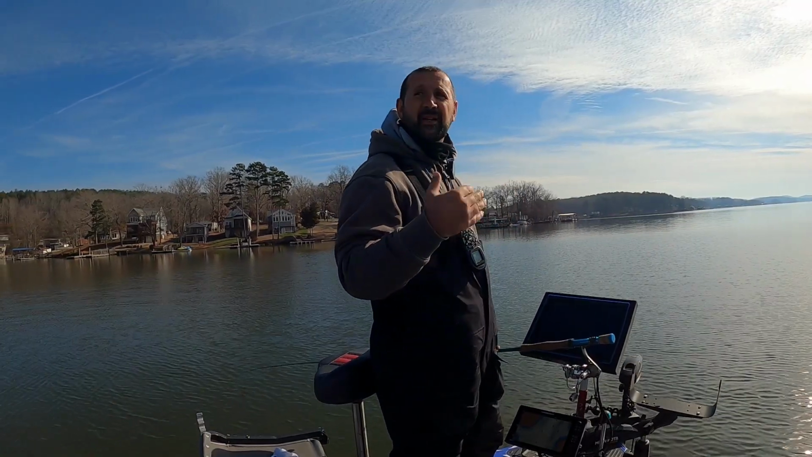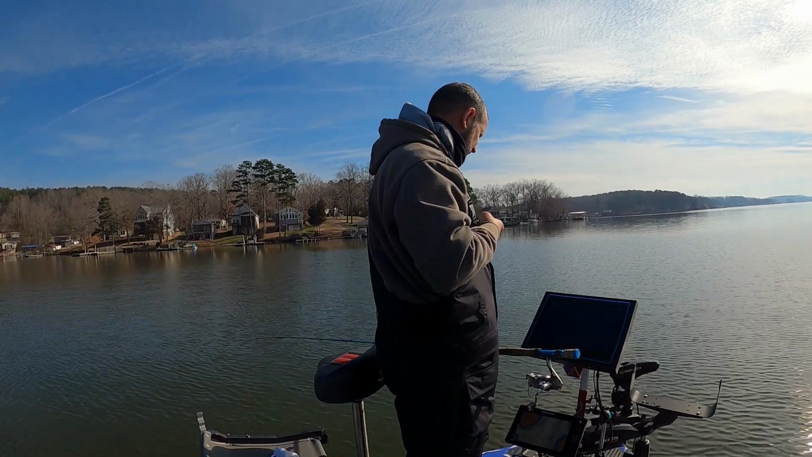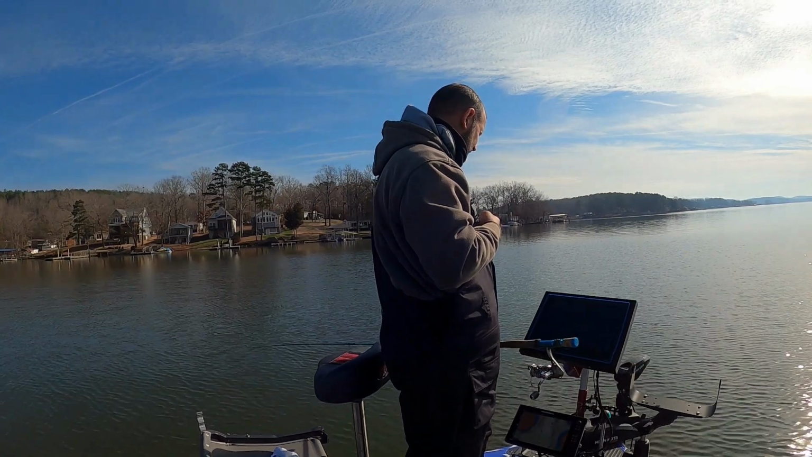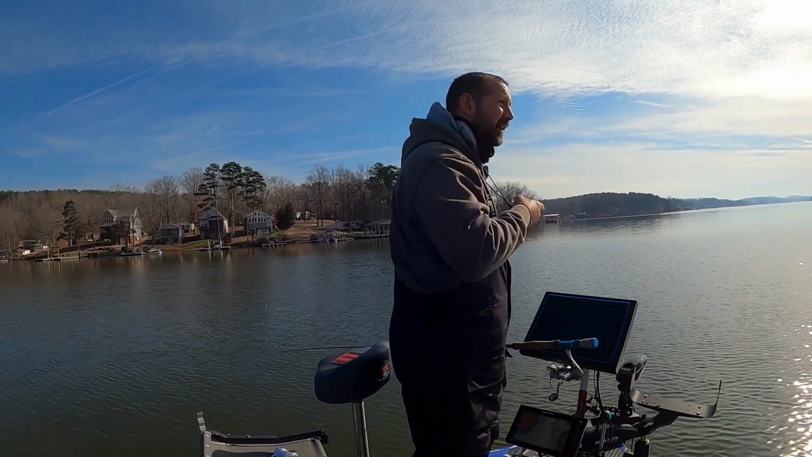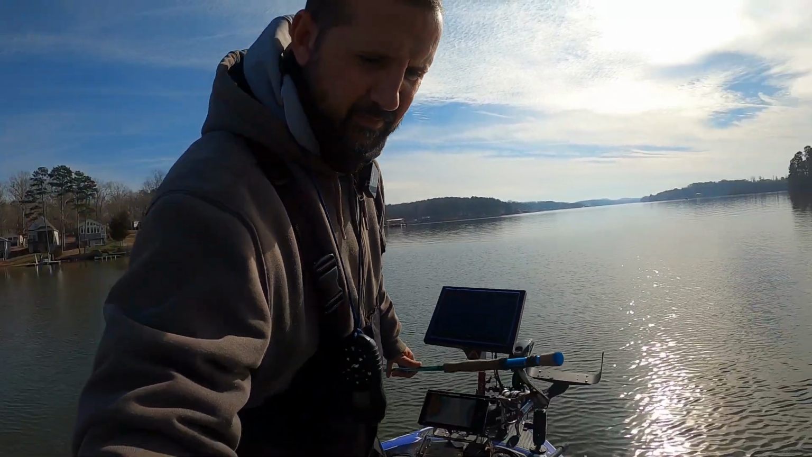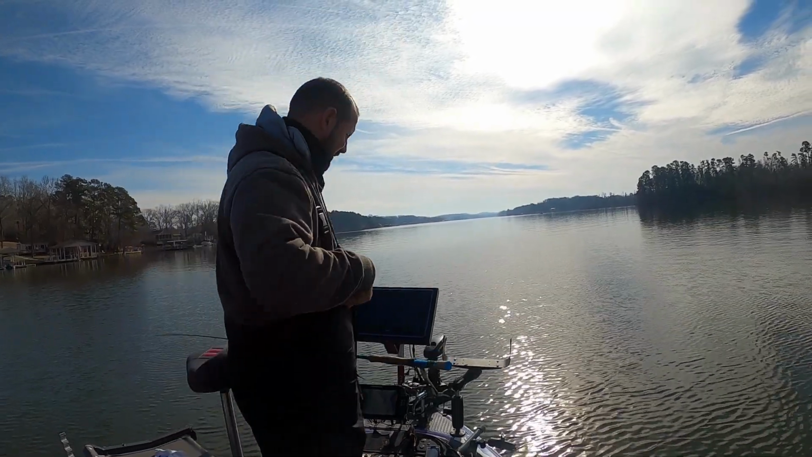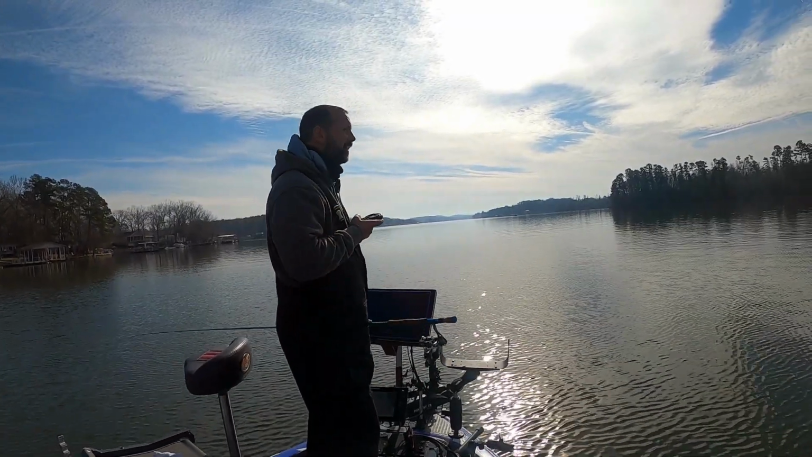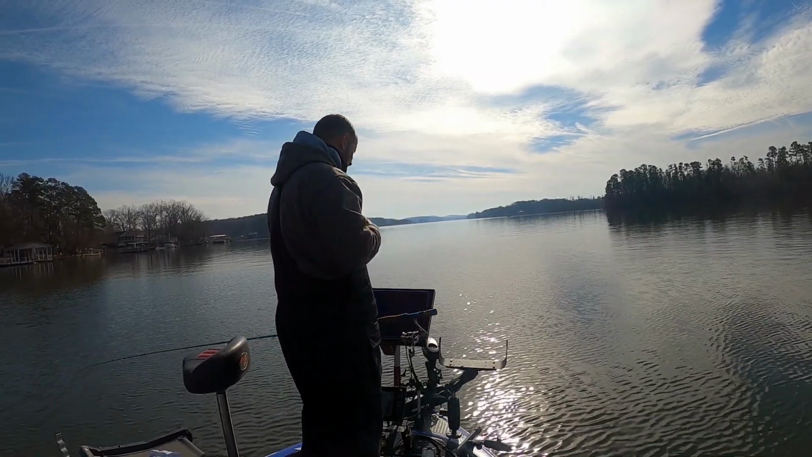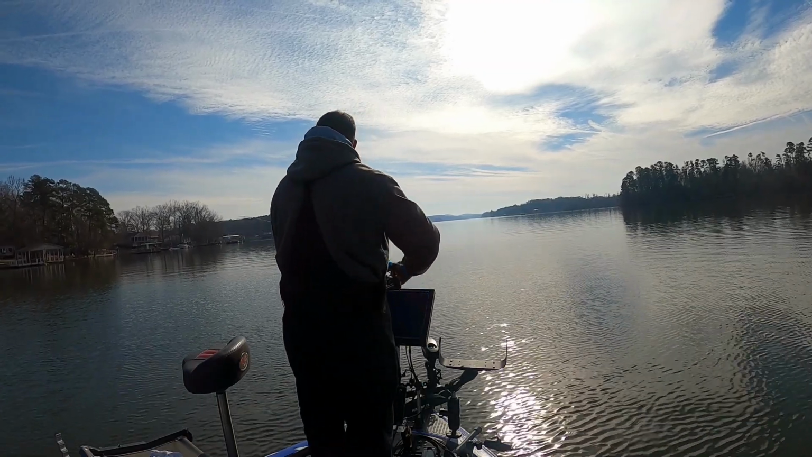I got the trolling motor in high right now. I'm just looking back and forth, kind of scanning. I know y'all see this remote in my hand. I'll turn this camera just a little bit back the way we work. I know y'all see me using the remote, scanning and looking, and you're like, well, I use my foot pedal. Hang on a second, I see a fish right here.